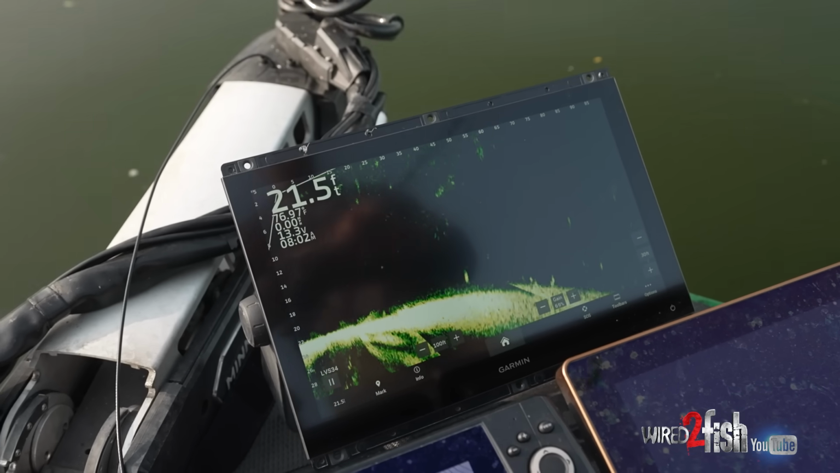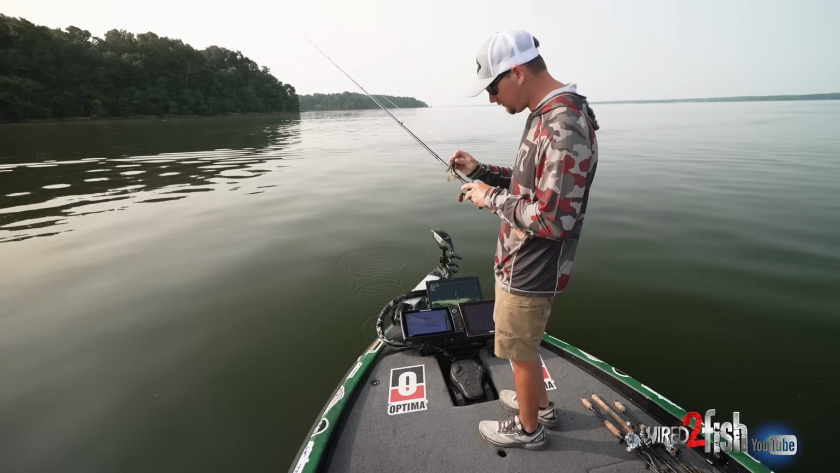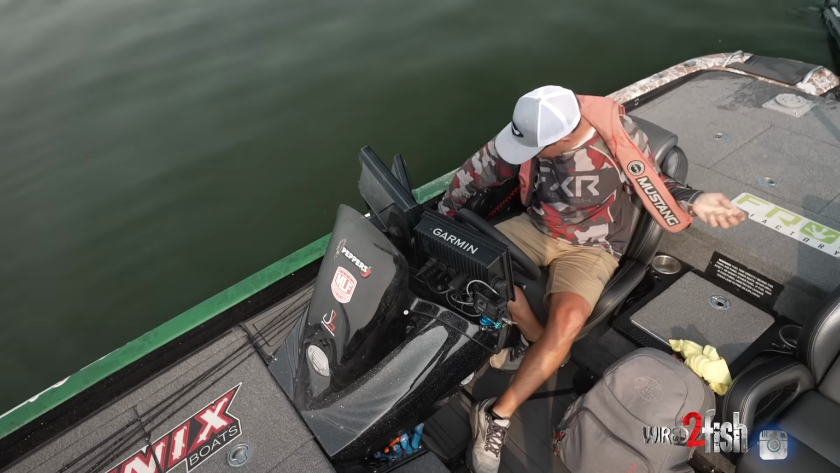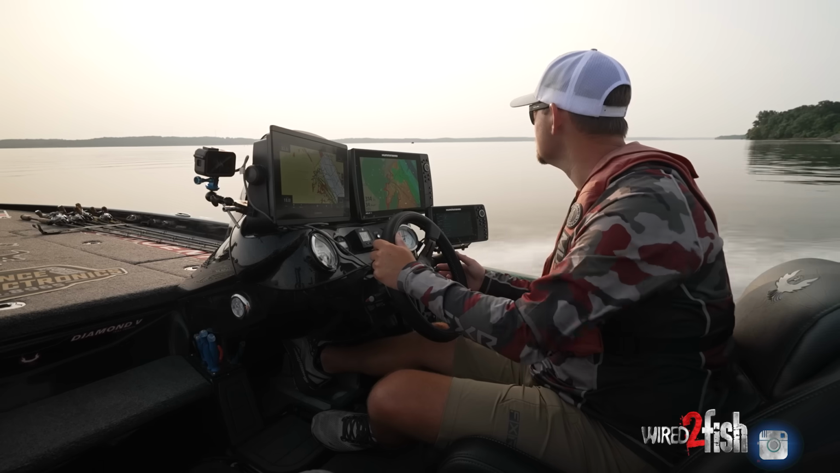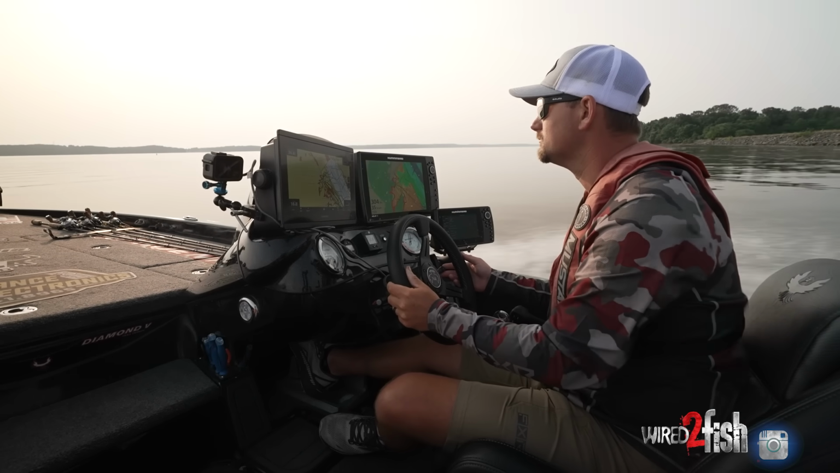There is 50 to 80 bass right here in front of the boat. We've made several casts, probably spent roughly about 10 minutes here. There is no need to sit here any longer. Covering water is the name of the game in offshore school fishing.